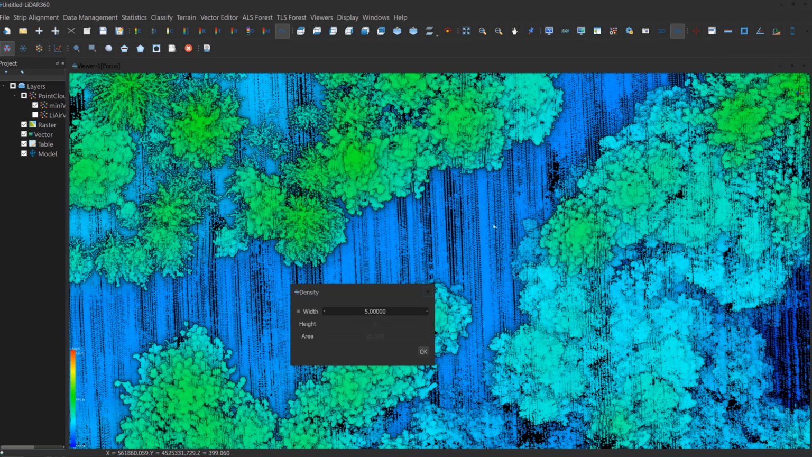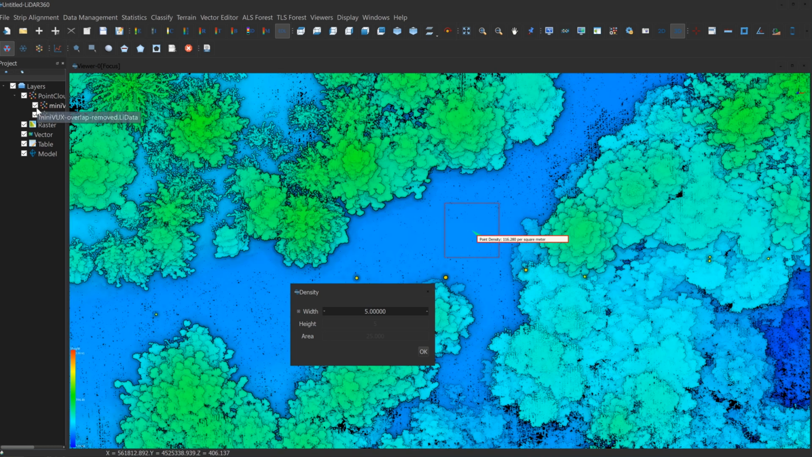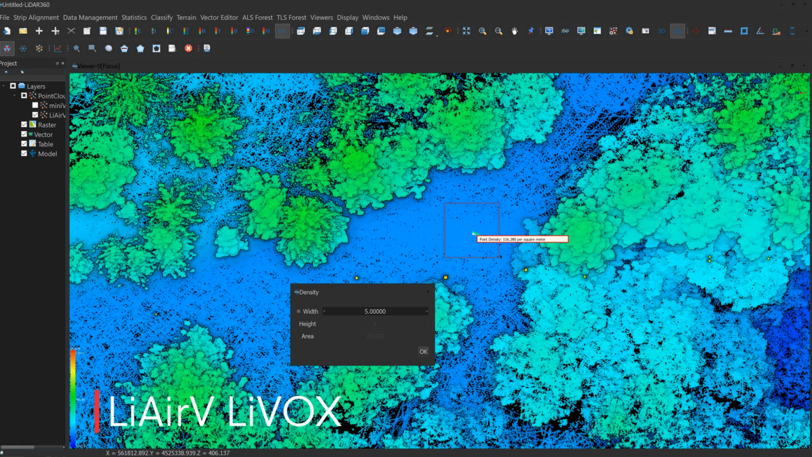Okay, we're gonna select this tool. Now this tool is gonna tell us how many points per square meter, and we're gonna look at a 5 by 5 square meter area and do an average. So let's go ahead and click right here. We're getting about 116 points per square meter on the Riegl miniVUX on the M600. Let's go ahead and look at the exact same location, but on the LiAirV. So with the LiAirV, on the same area, we're getting about 374 points per square meter.